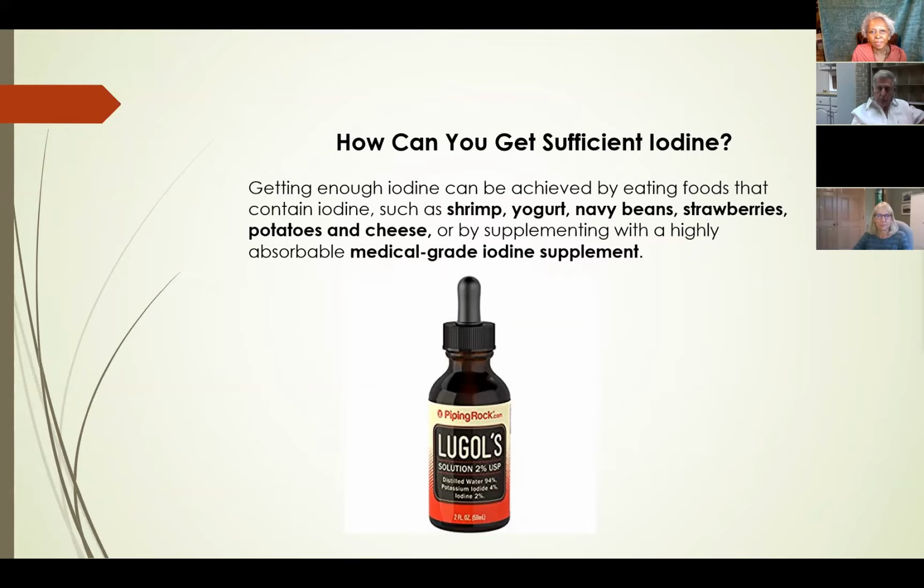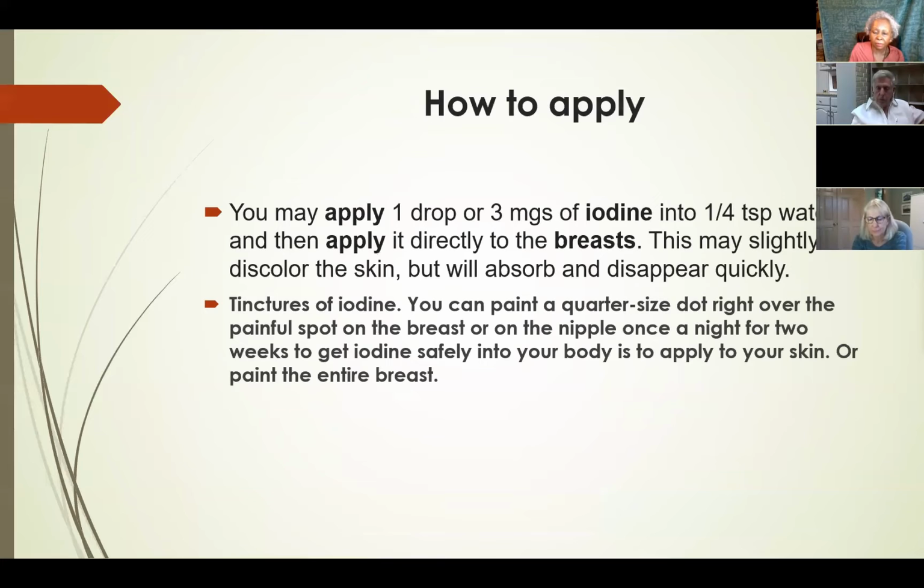There's a lot of different iodine that you can buy. This is probably one of the most popular that's out there. I know that you can get a lot of it in your food, but I don't know if we're getting enough of it in our food. It's foods such as shrimp, yogurt, navy beans, strawberries, potatoes, and cheese. You just want to make sure that you're getting a medical grade iodine supplement. I know that I've seen iodine at Marlene's Market in Tacoma. I don't remember the names exactly, but I know that they do have iodine there.